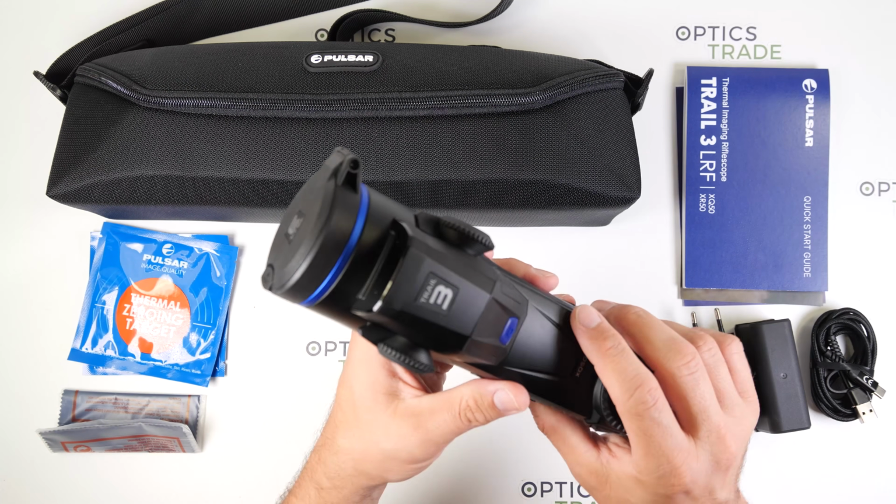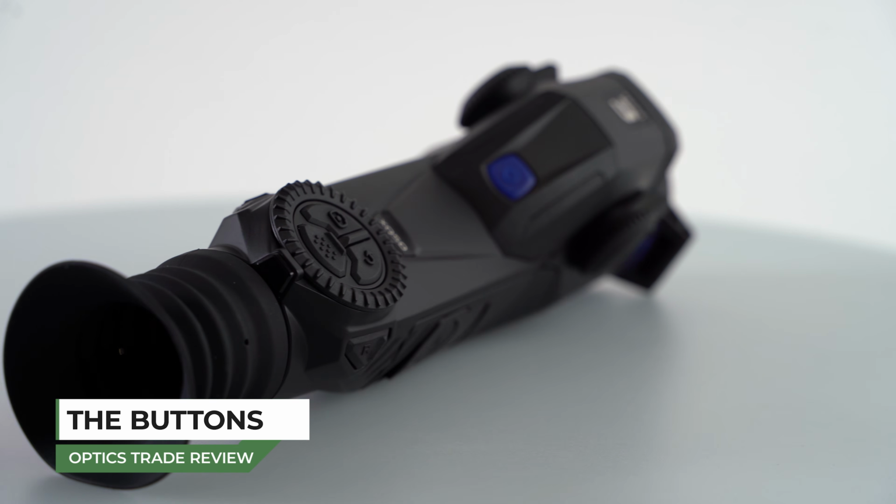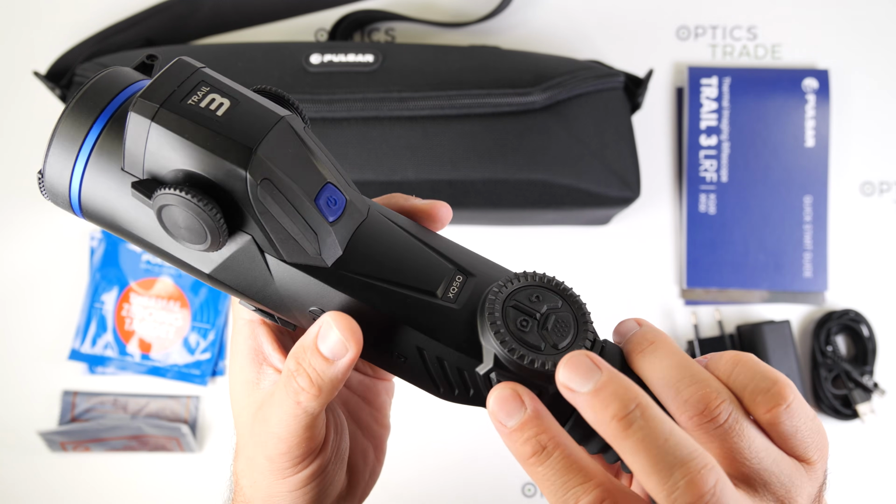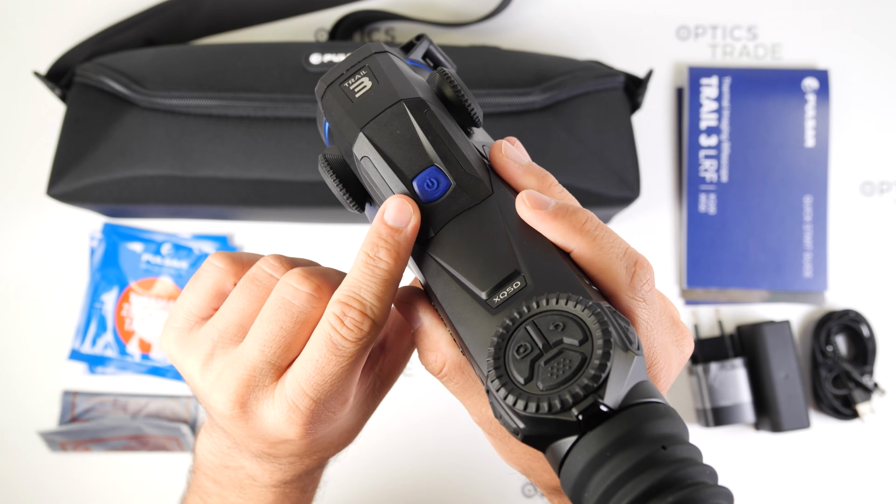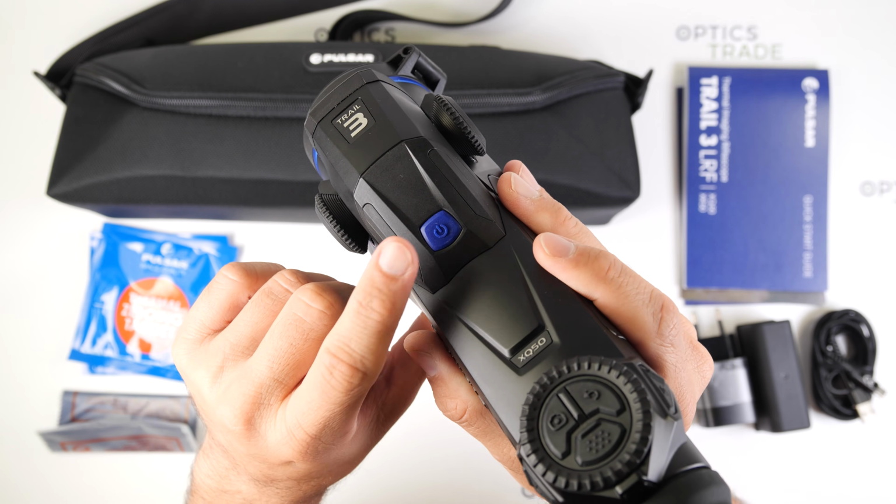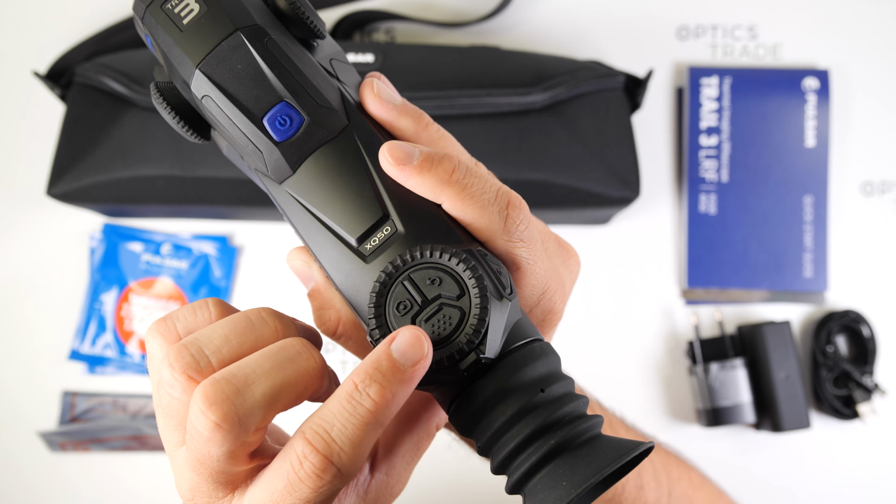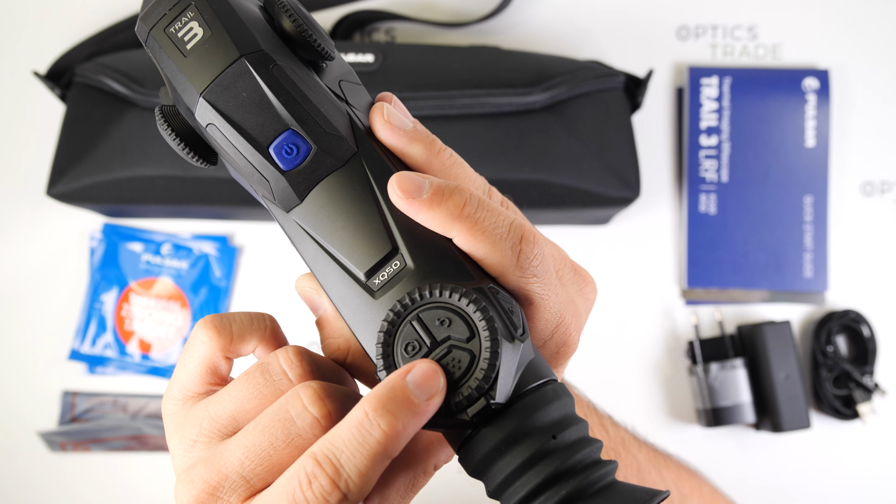Now for the buttons, as I said before, on top we have 4 rubberized control buttons along with this rotating control wheel here, with 1 button on each side, so here and here. Now the button here on the front is to turn the device on or off, and with a short press you can calibrate the sensor. Then we have here the menu button. With a quick press you enter the quick menu, and with a long press you enter the main menu.